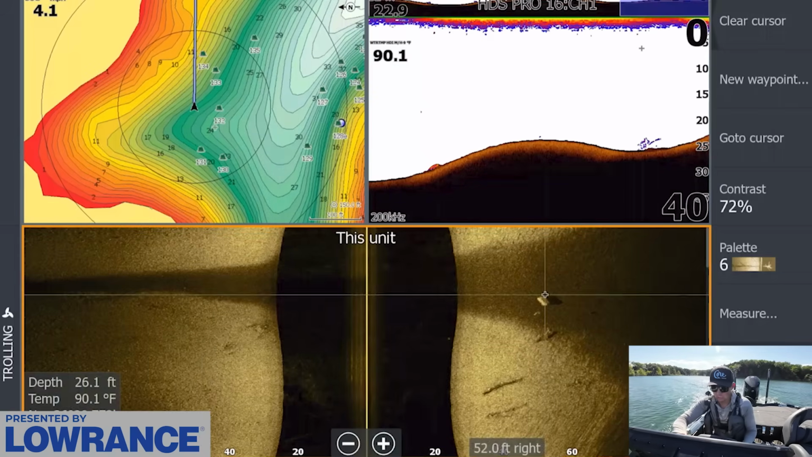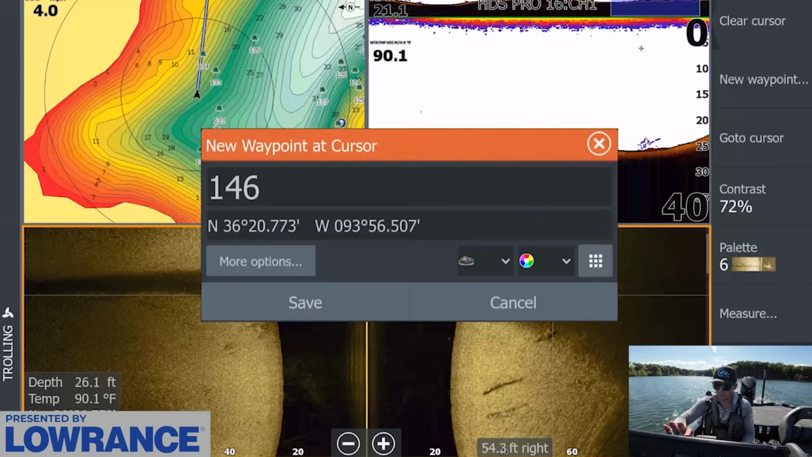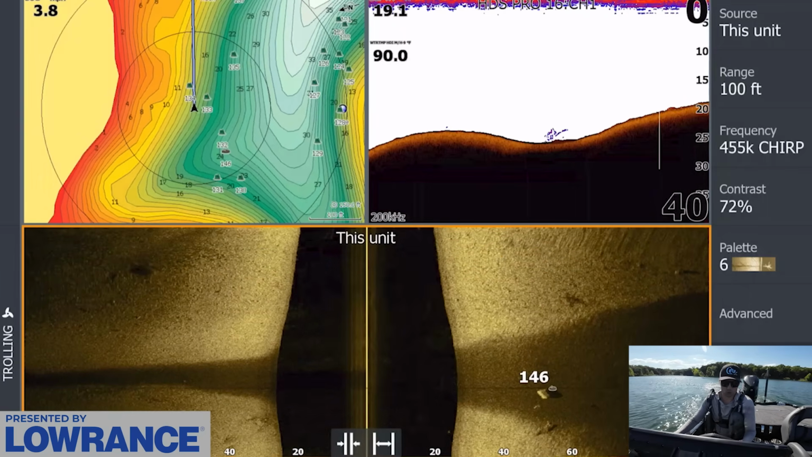Even like this little rock right here. Here's a little deal. I might mark this. I kind of missed that earlier. It's a little foundation or cinder block or something. So all of these little pieces of cover, that's what I'm trying to target.